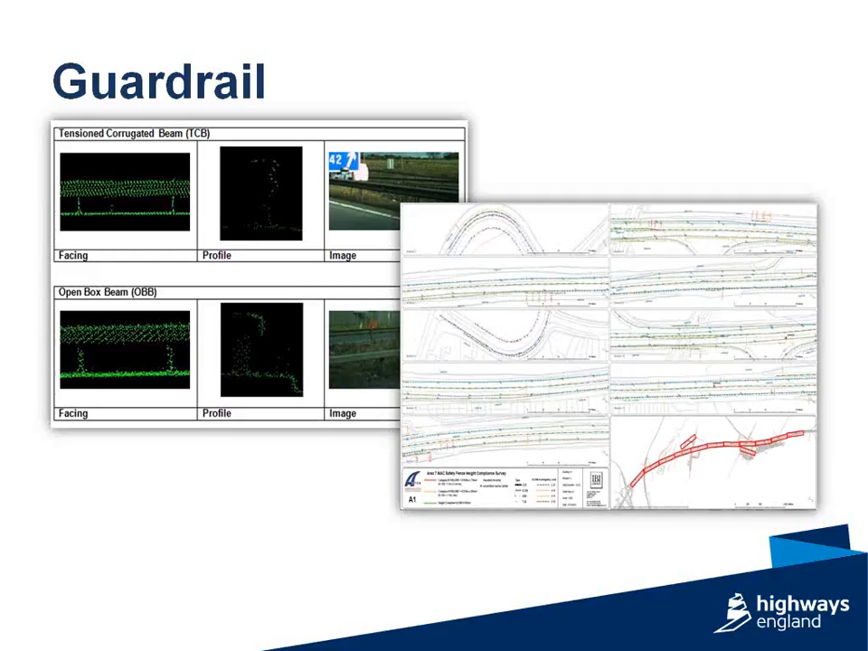So if the guardrail is greater than 1.5 meters away from the carriageway, its mounting height is relative to immediately below it, and if it's within 1.5 meters, the mounting height is relative to the hard surface on the carriageway. So that must be known for a height compliance.